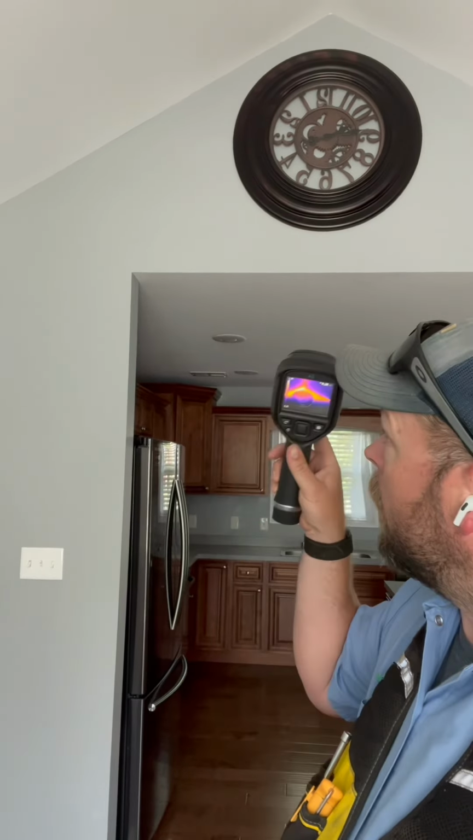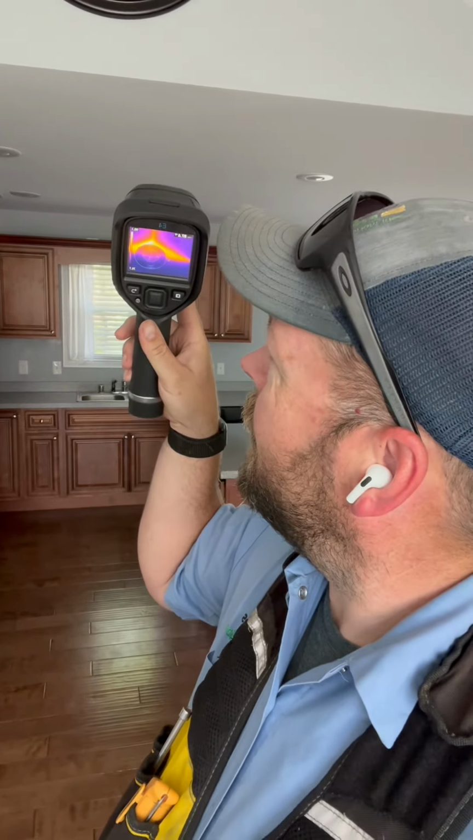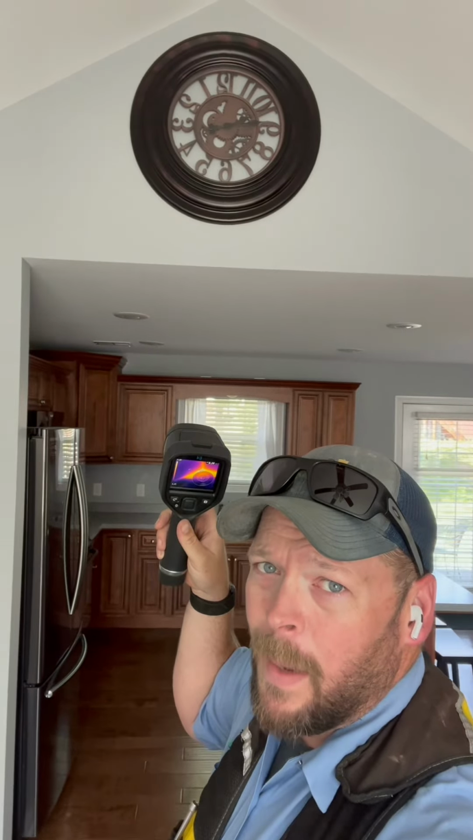We've got a vaulted ceiling there behind us, and you put the thermal camera on it, and we're looking at what, 92 degrees, something like that, 92, 93 degrees, and you can see it's missing insulation, or it's falling out on that back side of that. We'll see what it looks like in the attic.